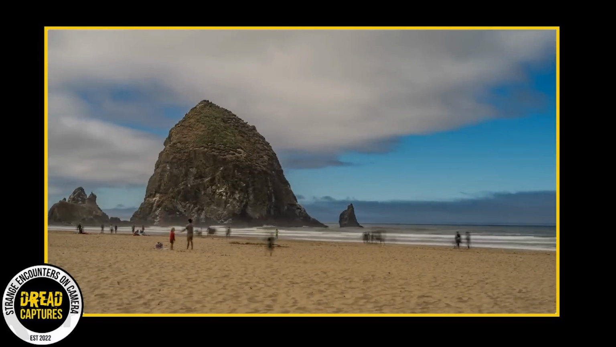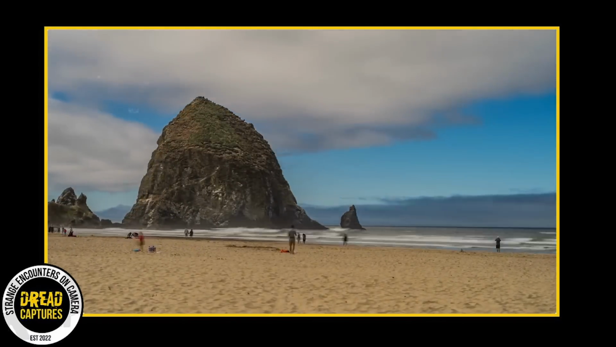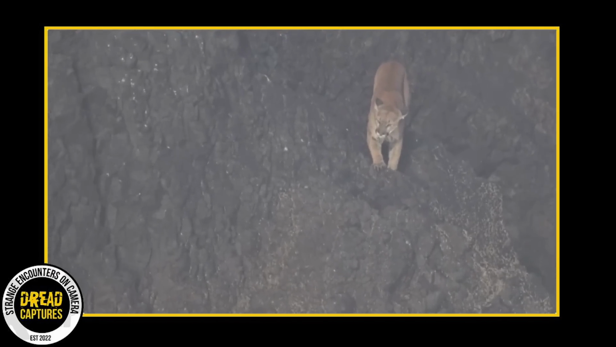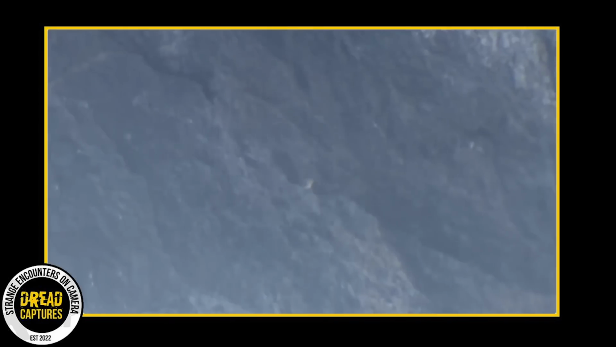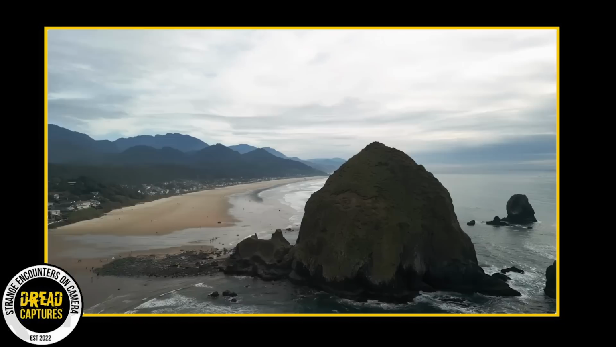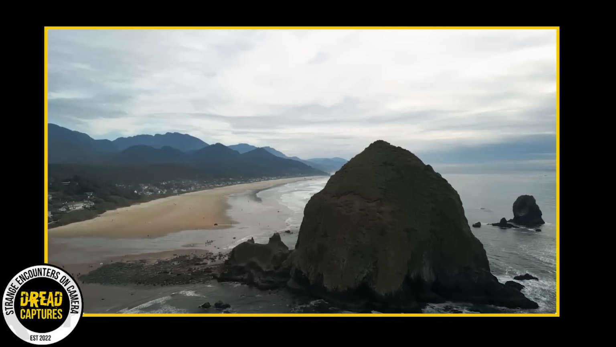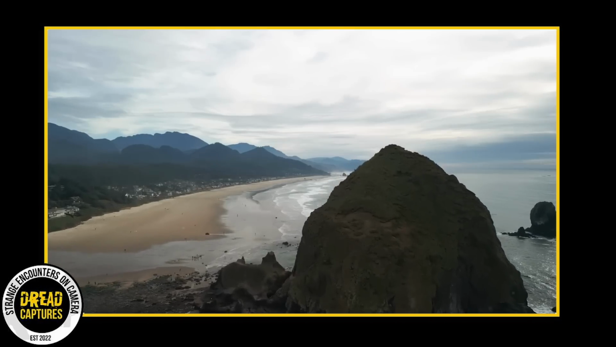A segment of an Oregon beach had to be shut down temporarily after a mountain lion was spotted climbing a prominent rock formation, apparently on the hunt for seabirds. The cougar was seen on Sunday morning perched atop Haystack Rock, a celebrated site for observing seabirds located in Cannon Beach along the Oregon coast.